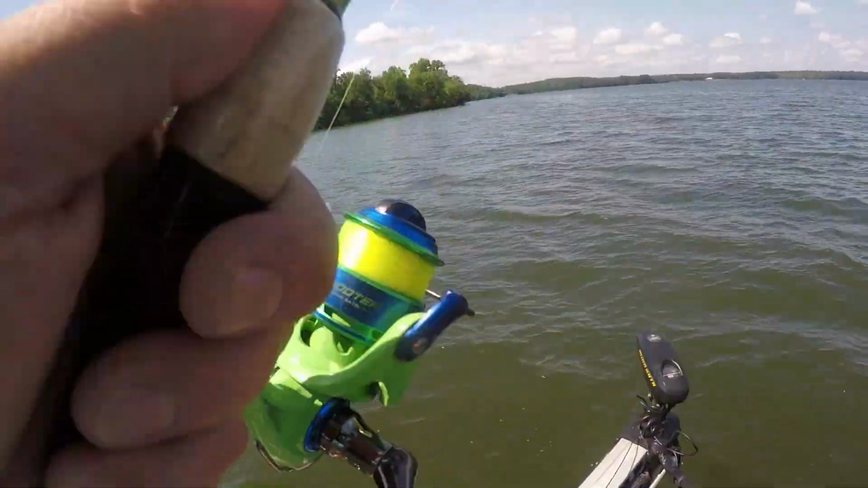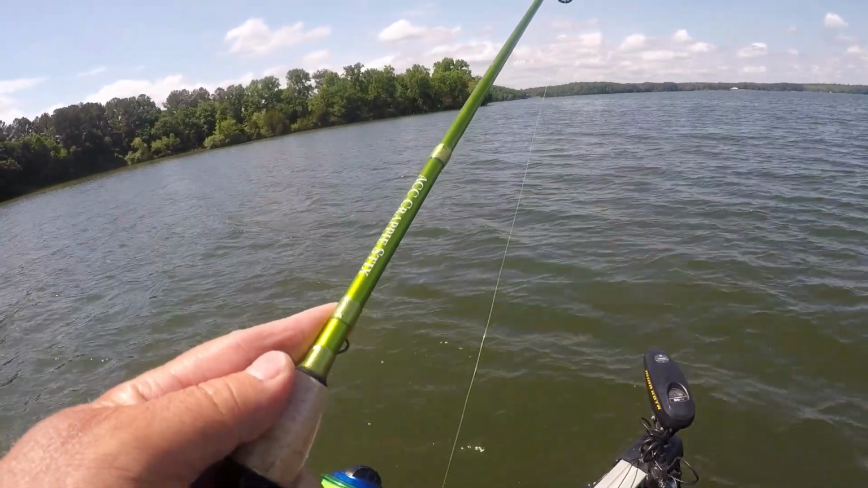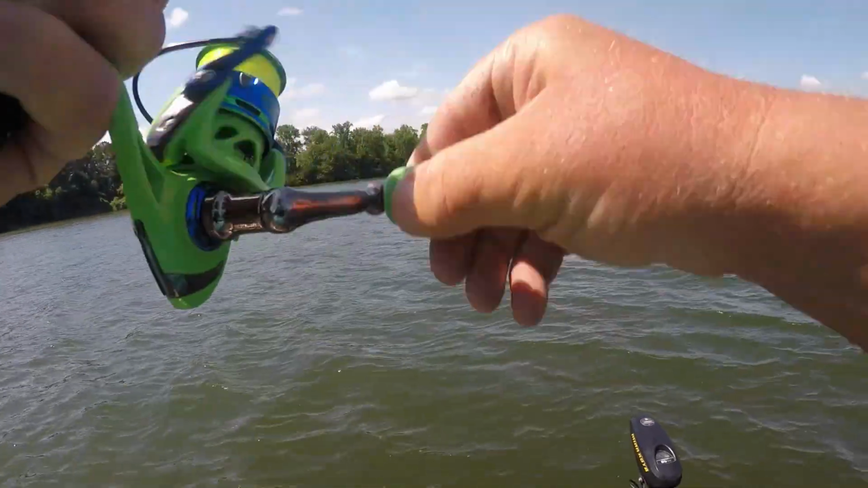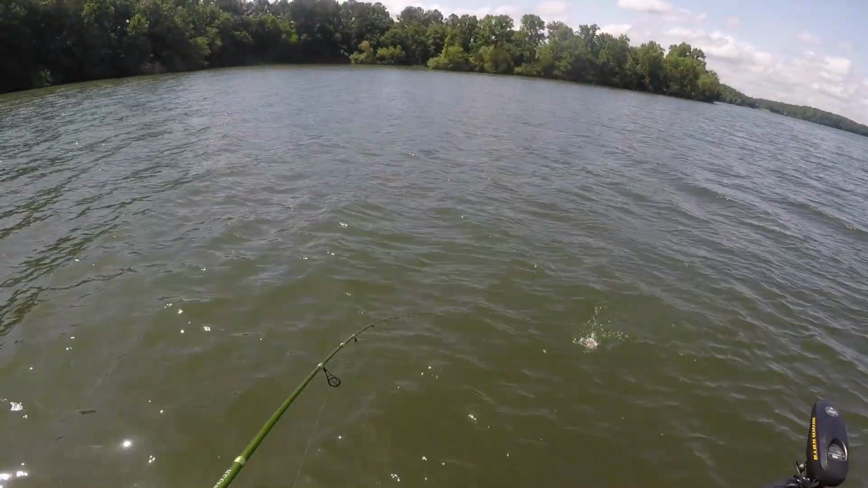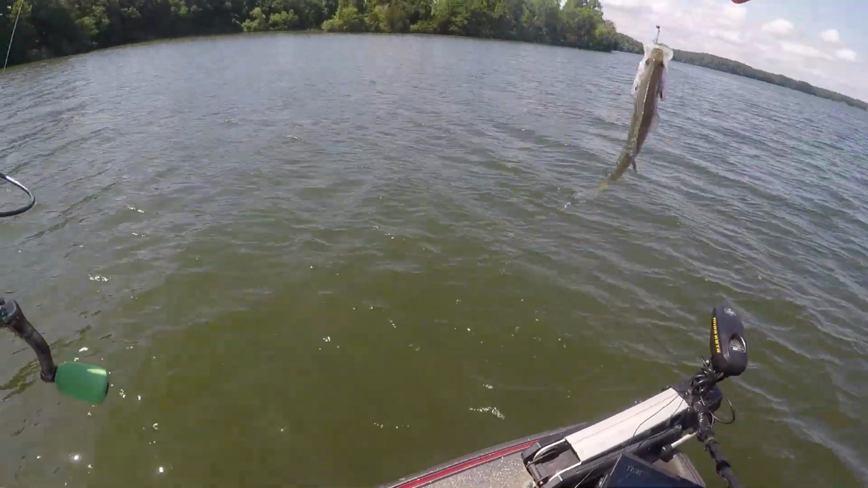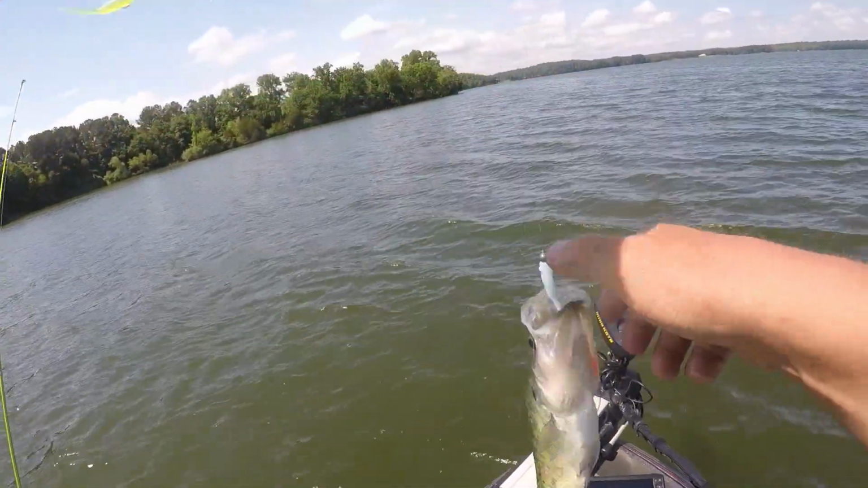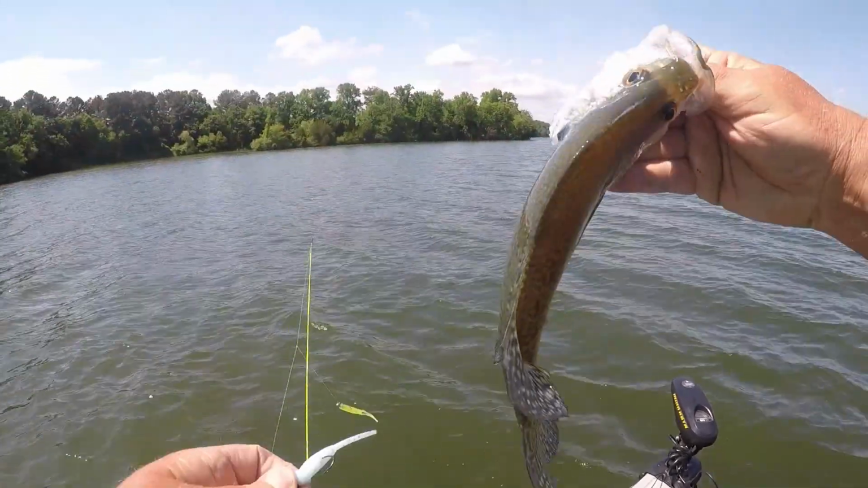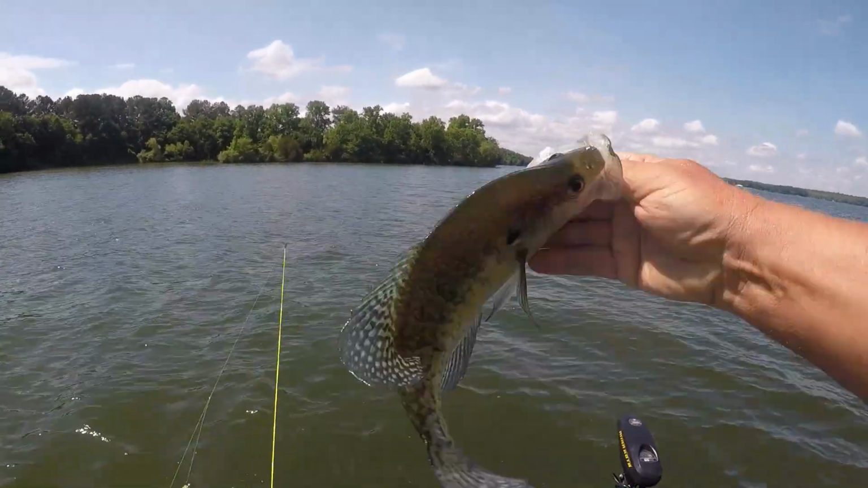Perfect. That ought to be it. Saw that one coming up. That's a keeper. Yeah, it's a decent one. They were just skinny post-spawn fish.